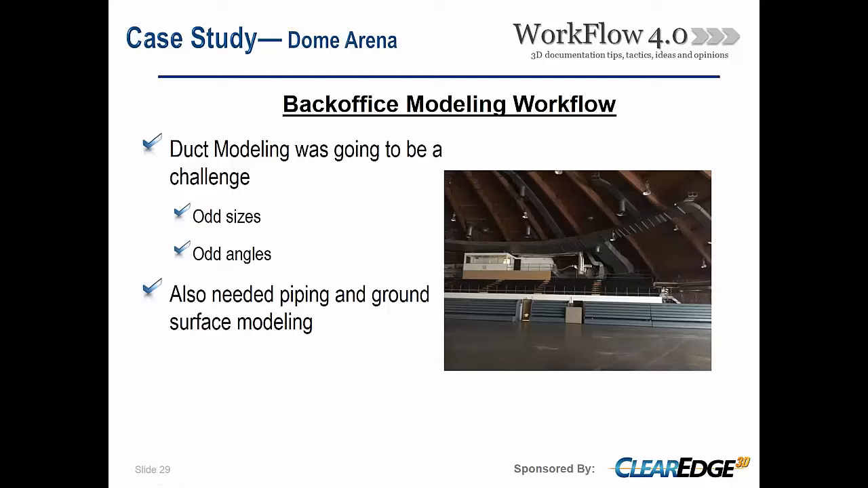So as I mentioned before, it was going to be a challenge. There was the odd sizes, the odd angles. There's a picture of that inside of the arena. You look at that and say, wow, how are we going to really figure out how we're going to model that? So scan data really worked well for it. And then the fact that you're using feature extraction software from point clouds really enables that process to happen accurately. So let's jump to that next slide.